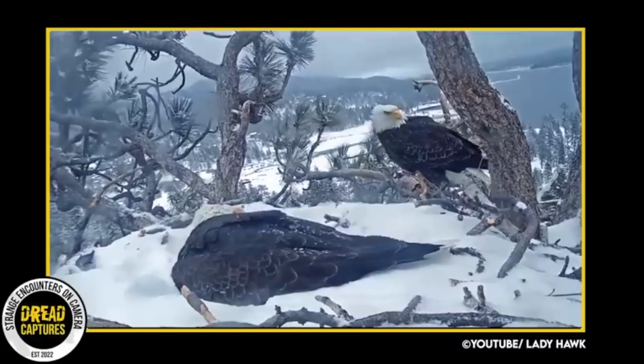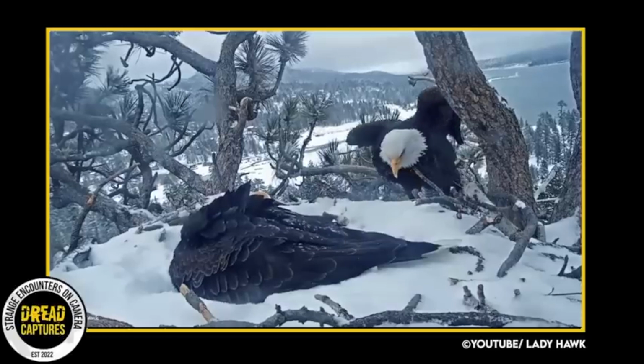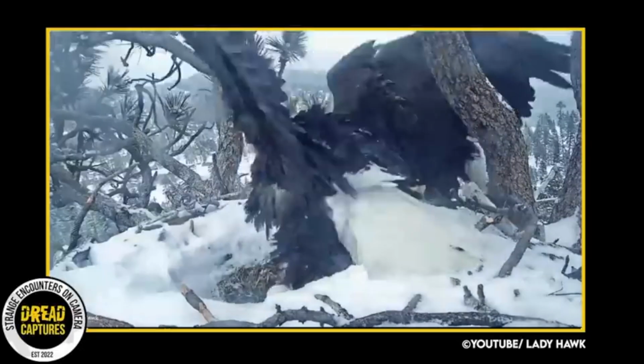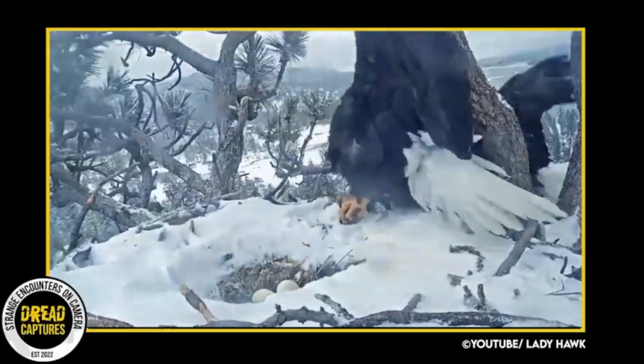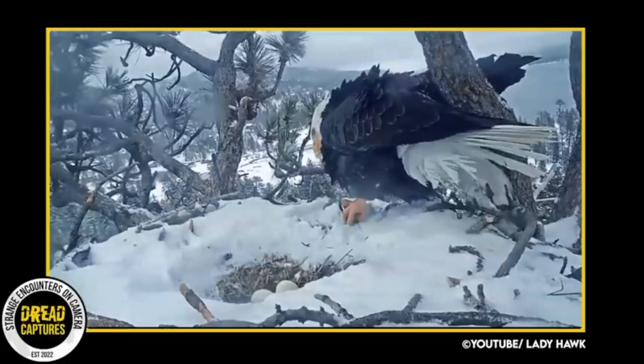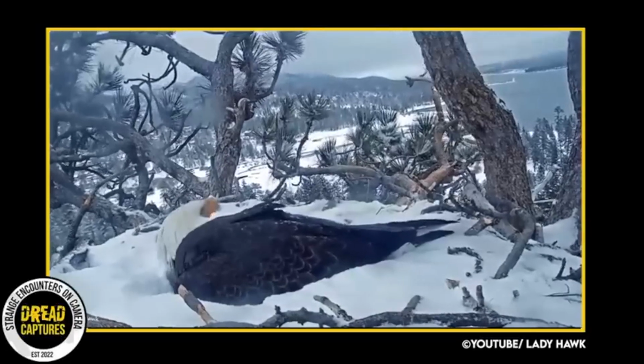After staying on that perch for over 17 minutes, the intruder attempted to enter the nest, prompting Mama to get up and wing slap the intruder, chasing him from the nest. The unwanted eagle kept returning, but she persistently gave off warning calls and fought him off. Eventually, the intruder figured it probably wasn't worth it and flew away.